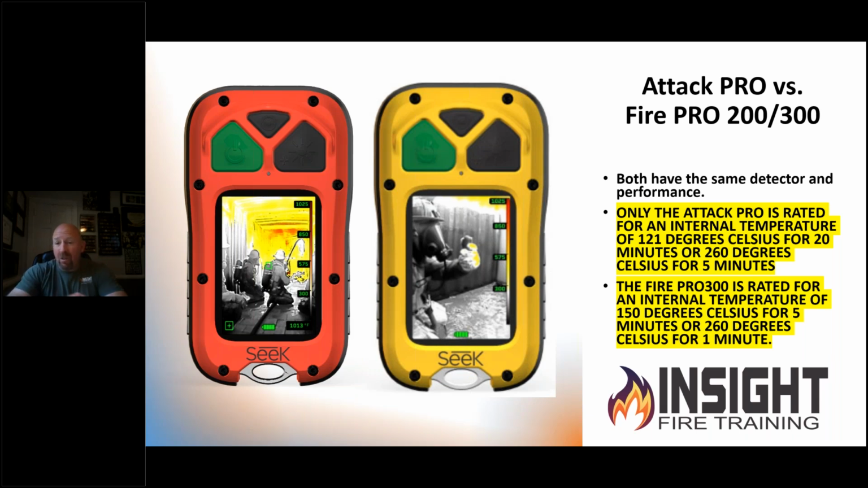And if you look at the instructions, whether it's the Fire Pro 200 or 300, they can only take an interior temperature of 302 degrees Fahrenheit or 150 degrees Celsius for 5 minutes, or 500 degrees Fahrenheit or 260 degrees Celsius for 1 minute. Whereas the reverse on the Attack Pro, it can take up to 250 degrees for 20 minutes internally, or 500 degrees Fahrenheit for 5 minutes internally, 260 C. I have to talk in Celsius for my friends overseas.